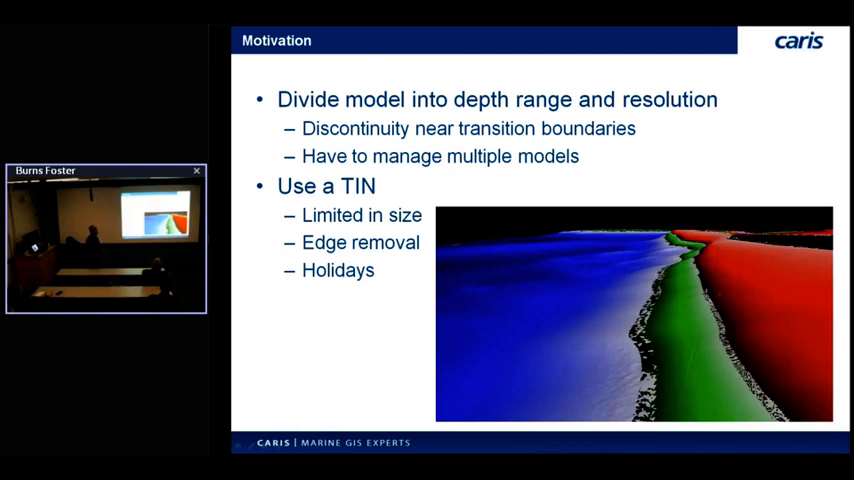As well as data holidays, a TIN will tend to just happily mesh right over a holiday, and you won't even know it's there until you get right down to the point level and see where those gaps are, which is, of course, important for hydrography, but other applications as well.